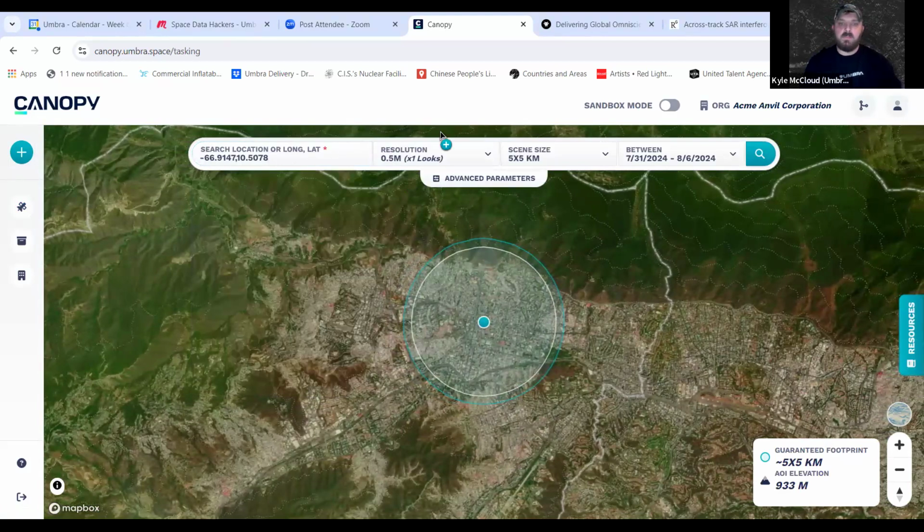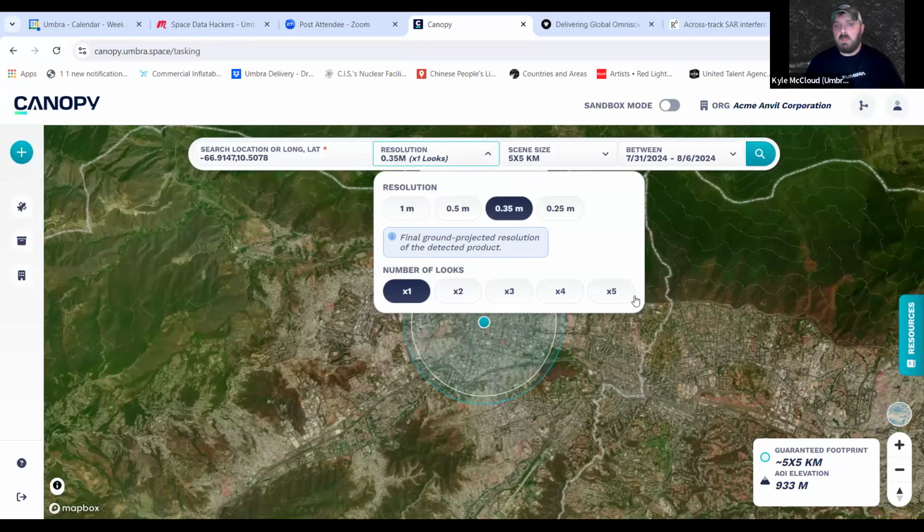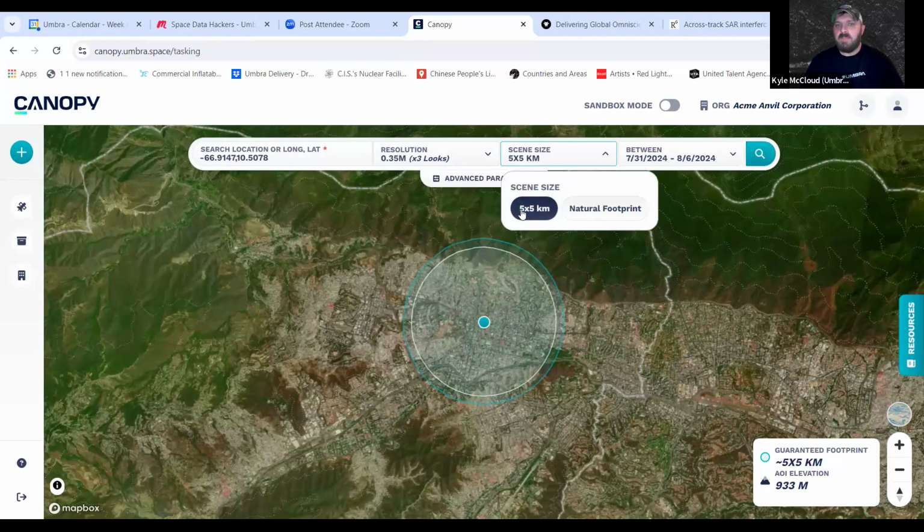It's going to highlight that light circle, which is the guaranteed 5x5 or guaranteed imaging area. The outer area gives you just a little bit of bonus. From there, we're able to pick our resolution and our multi-looking if we wanted. Scene size, like I was telling you, we have natural footprint and a 5x5.